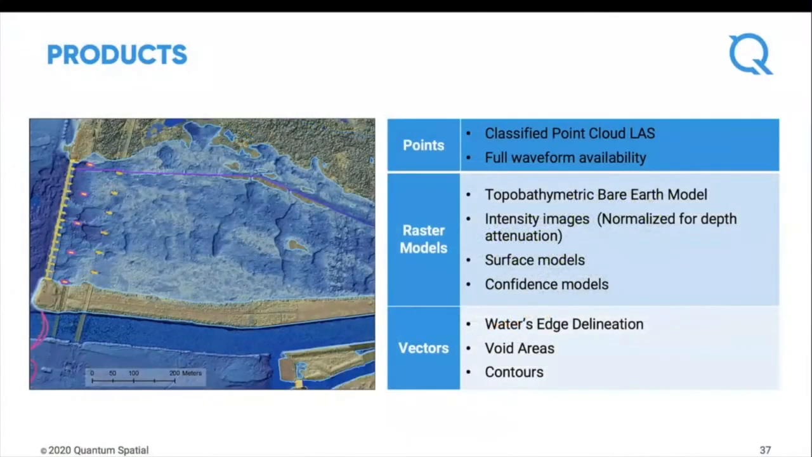So standard product list, along with your normal topographic products, you get your classified point cloud. We can have full waveform captured and delivered as well. Then the main thing is the topobathymetric bare earth model. So it's that high resolution, seamless data model that you can use to support your mapping activities. You can get depth models. We generate intensity images. You can have the green wavelength reflectance along with the near IR reflectance. So you can actually have 2 products that you can look at now, more sources of information.